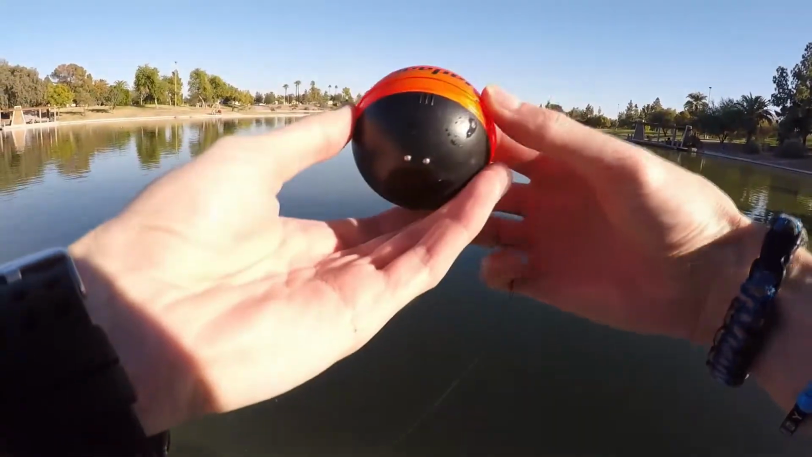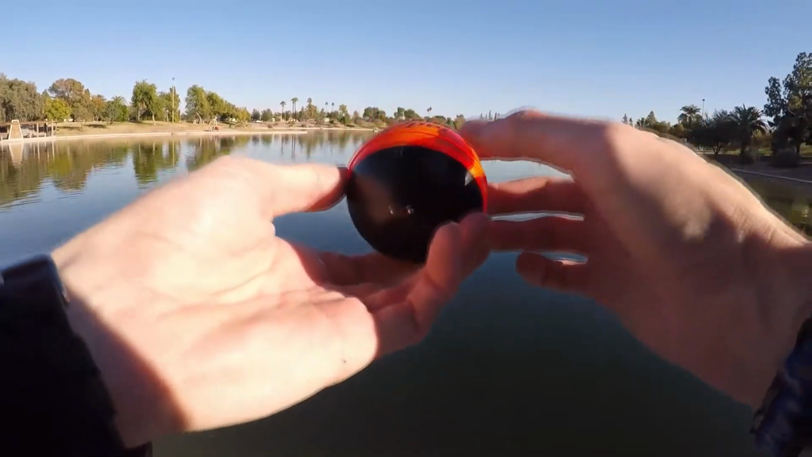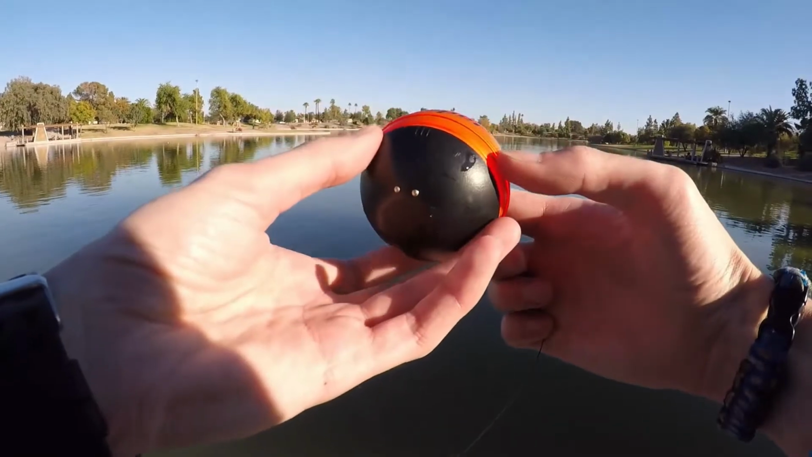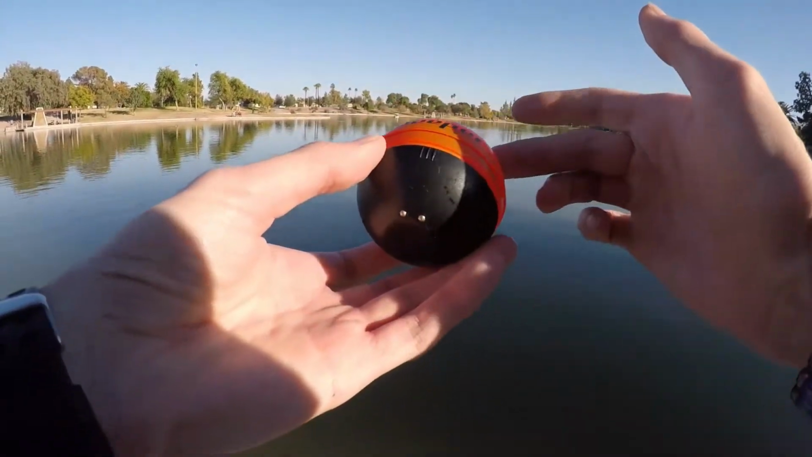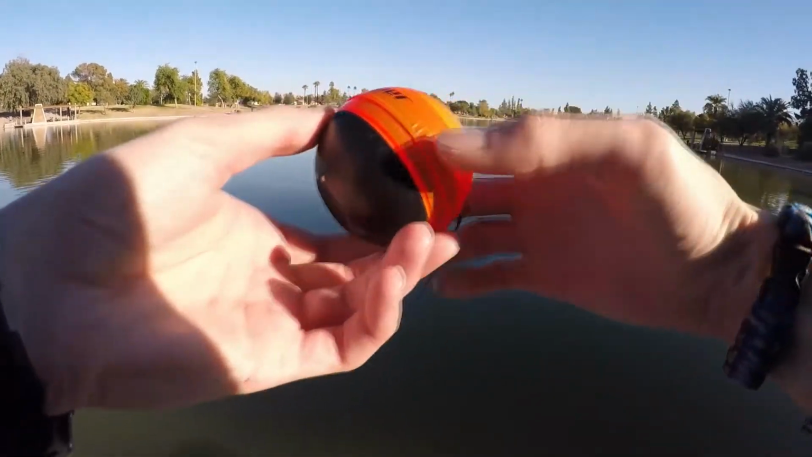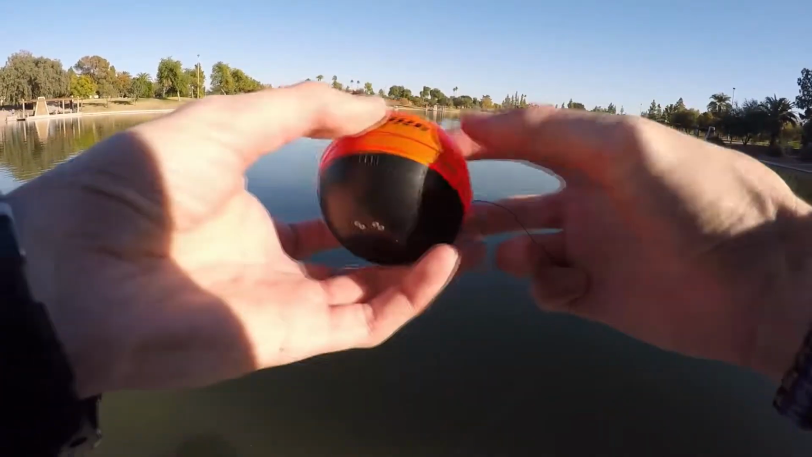Now again, I have the Deeper Pro Plus series. This is a little bit older model. They have a couple of the versions that are out more recently in the last year. I don't know if they still sell the Pro Plus, but everything that I've said today is going to be still very current with the other models as well.